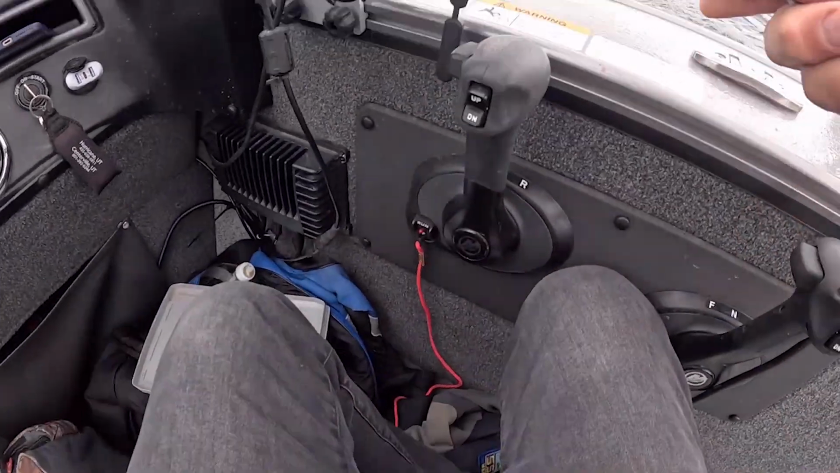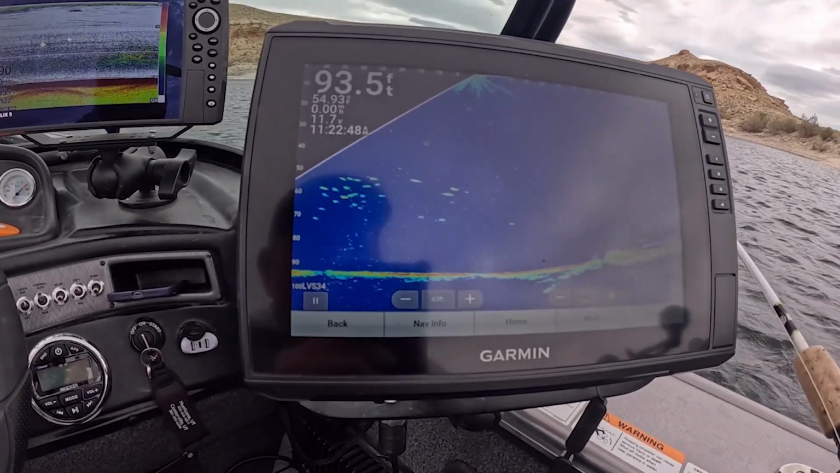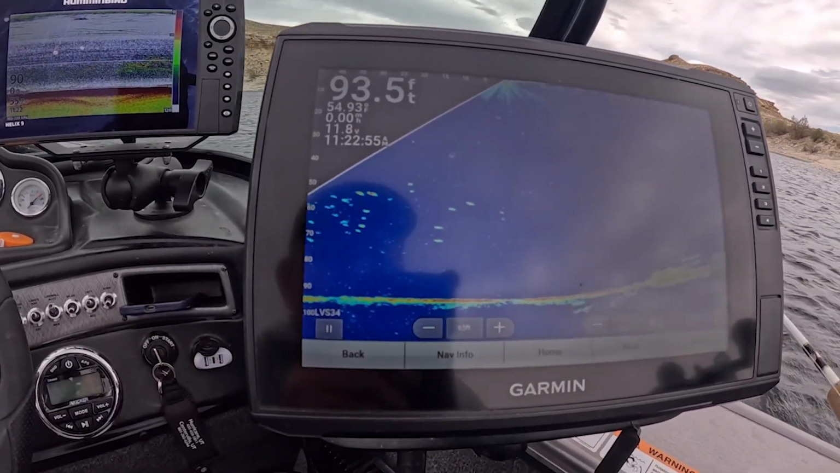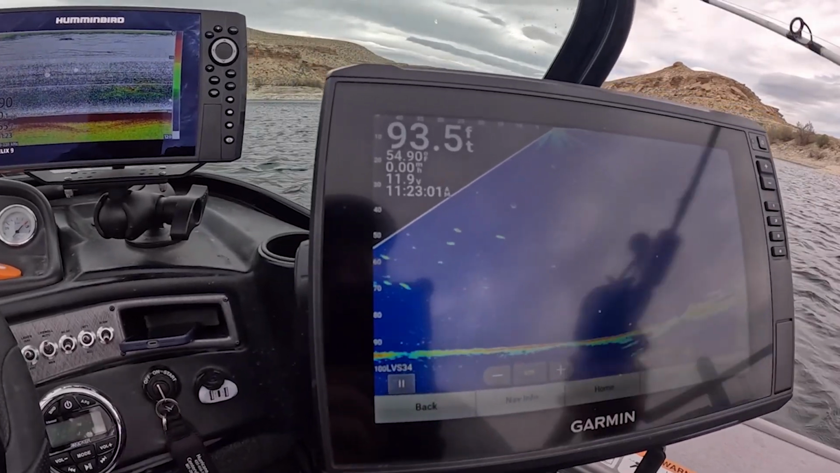I'm going to come up just a little bit. I like to be a little bit above the school or a little bit below the main school, because I want to get those fish that are on the outside edges and not necessarily in the school, because they seem to be the ones that are wanting to bite more than the ones in that thick school.